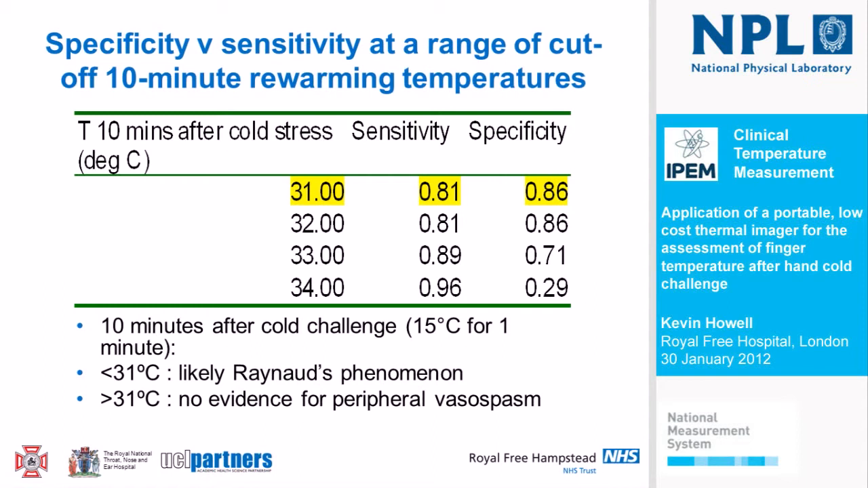And we presented some very, very simplistic data some years ago at the meeting in Krakow, suggesting that if we cool our patient presenting to clinic with Raynaud's phenomenon in water for a minute at 15 degrees Celsius, and simply with thermal imaging measured the mean fingertip temperature after they've been allowed to rewarm those hands for 10 minutes, if we choose a cut-off rewarming temperature of 31 degrees Celsius at the fingertips, we can predict who, as measured against the clinical assessment gold standard by my clinical colleague, has Raynaud's phenomenon with an 81% sensitivity and an acceptable 86%